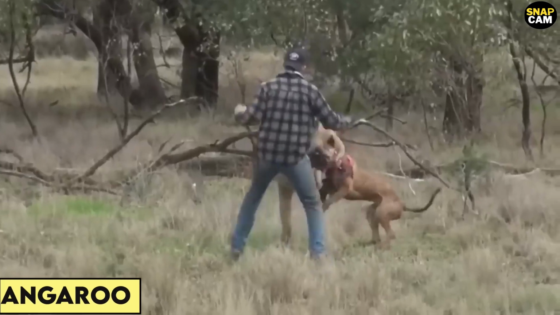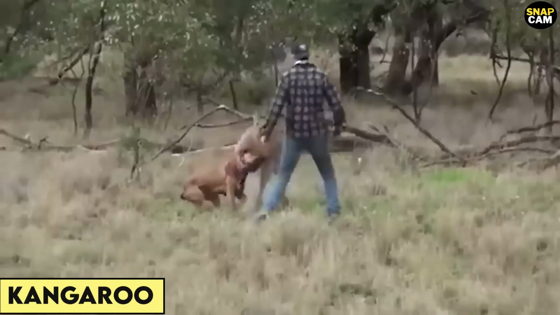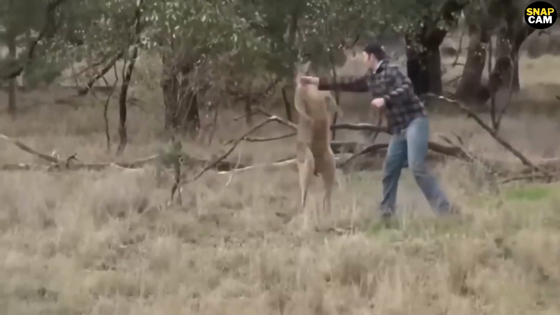In this video, you can see a kangaroo attacking a man's dog aggressively. The man was in shock, as his pet was under the hold of the dangerous kangaroo. He hit the kangaroo and saved his dog.